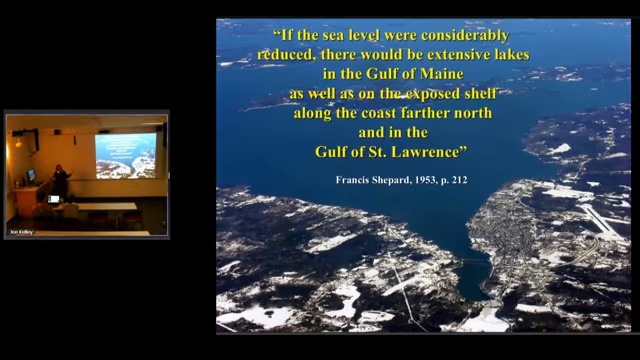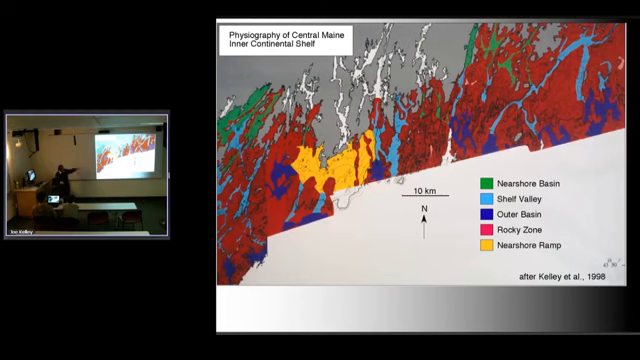And then a quote from the father of marine geology: when sea level was lower, there must have been lakes everywhere, but we've never really for sure seen a lake. All right, last segment, and it is just to talk about these shelf valleys. I've done almost nothing in them.